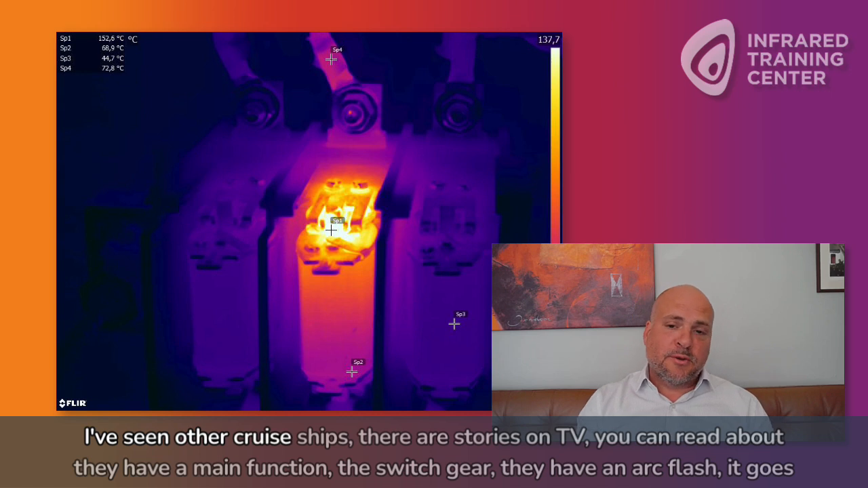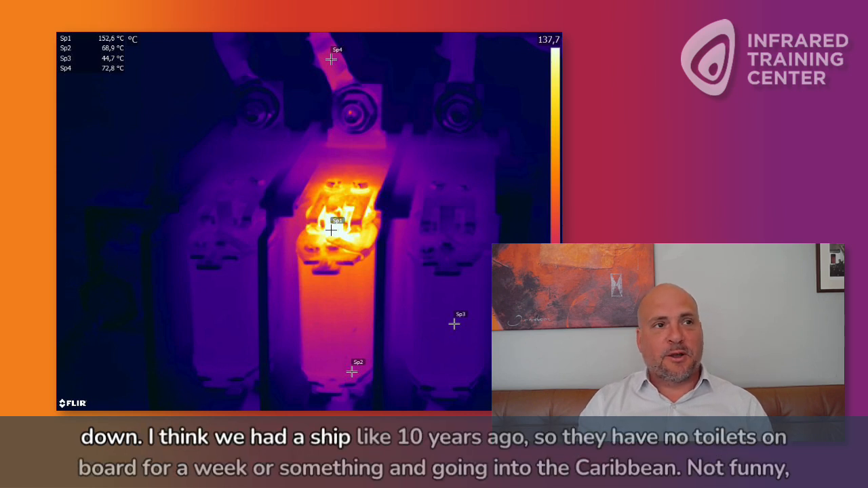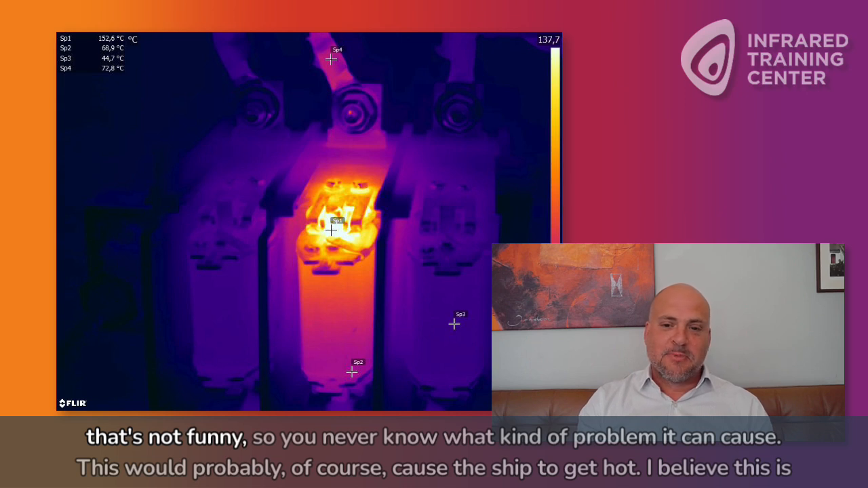I've seen other cruise ships. There are stories on TV you can read about. They have a malfunction in the switchgear. They have an arc flash. It goes down. I think we had a ship like 10 years ago where they had no toilets on board for a week or something, going into the Caribbean. So not funny. So you never know what kind of problem it can cause.